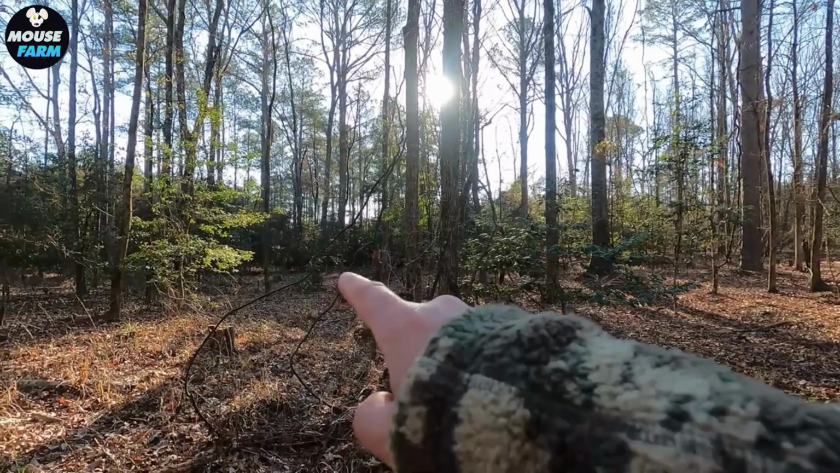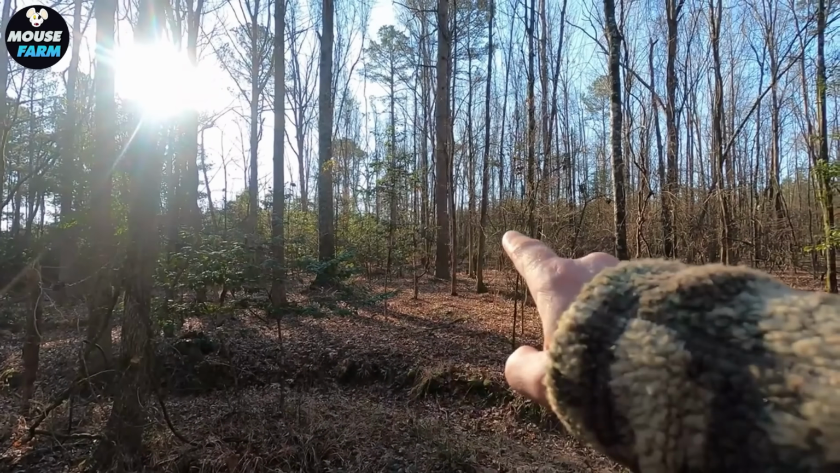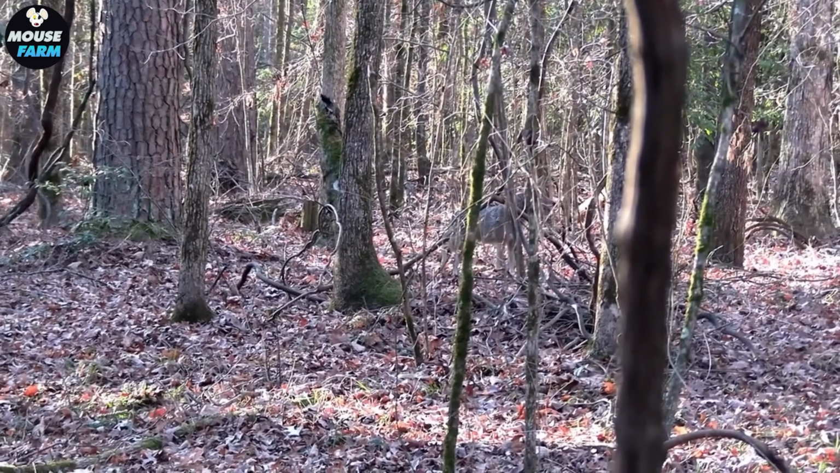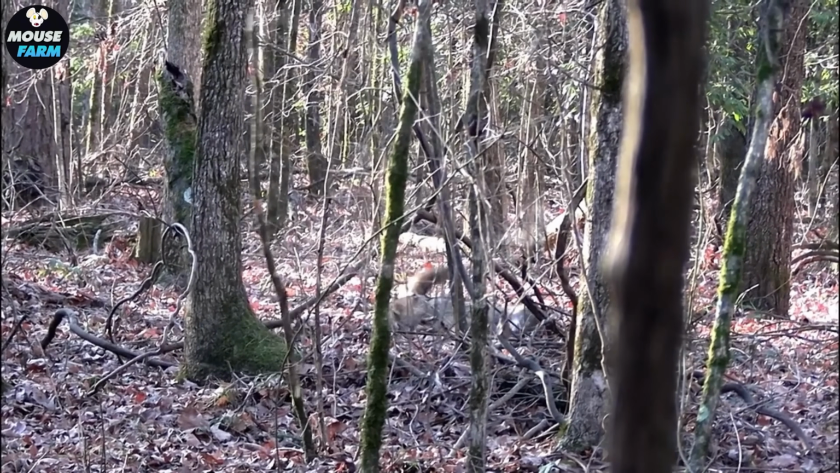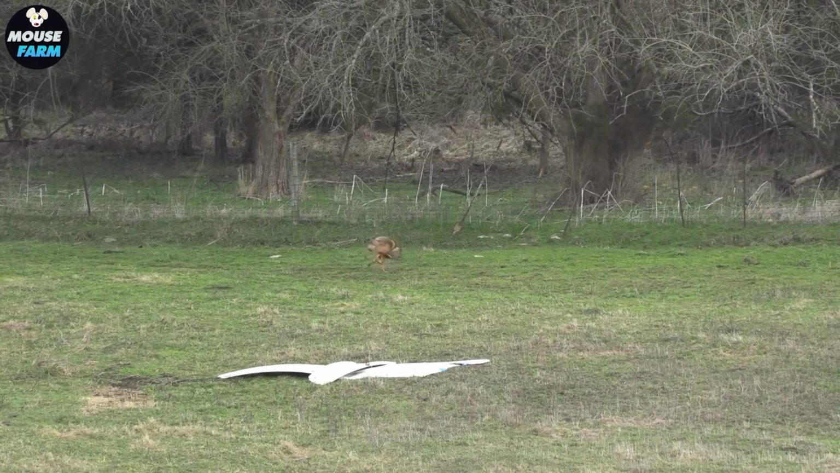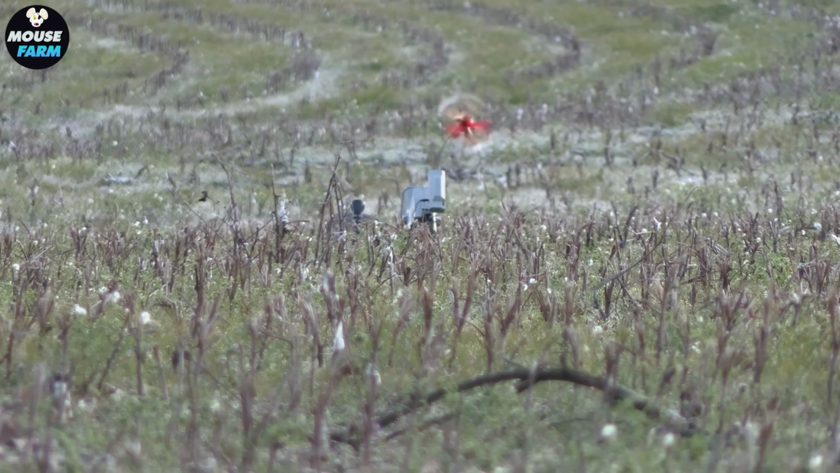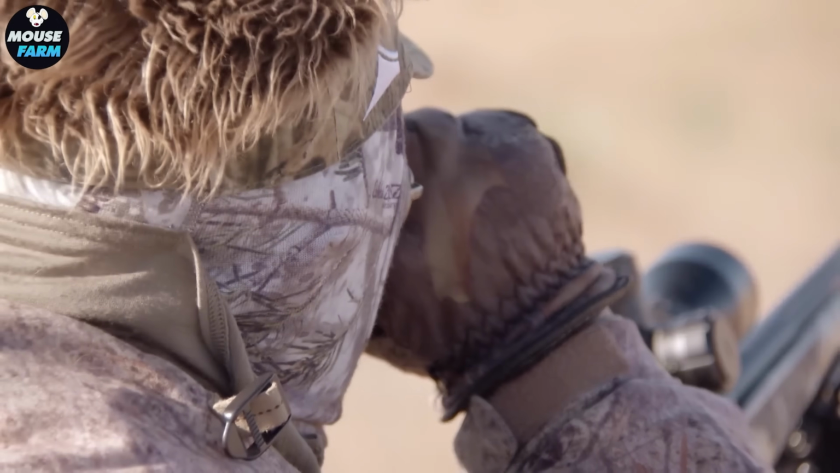When coyote hunting, camouflage with a broken pattern will be an advantage. Coyotes have difficulty recognizing dark tones like grey. However, camouflage must also be able to insulate in temperatures below 20 degrees Fahrenheit to ensure hunters stay warm during long, cold nights.